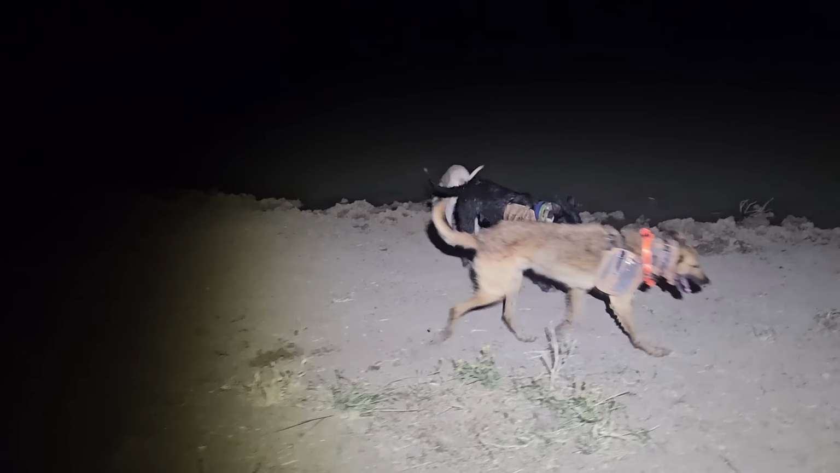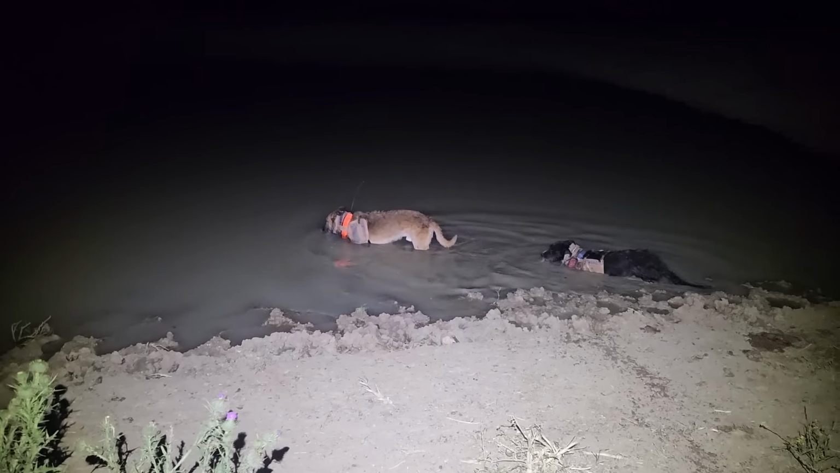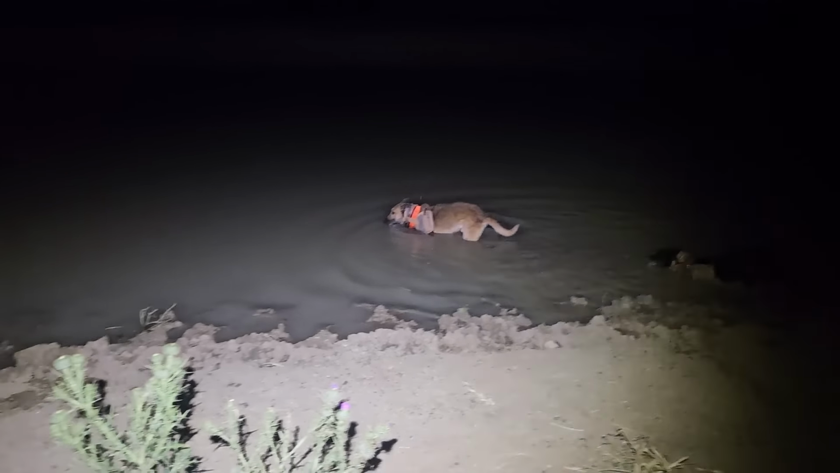Yeah, well, this is water break number 1. So, I'll give Chevy and Tarn a drink, and we'll swap over to Tez and Viper. Viper's already up in the box. She's keen. So we'll give these two here a spell now. They can have a drink and then a bit of time in the box, and I'll run the other two and see how we go.